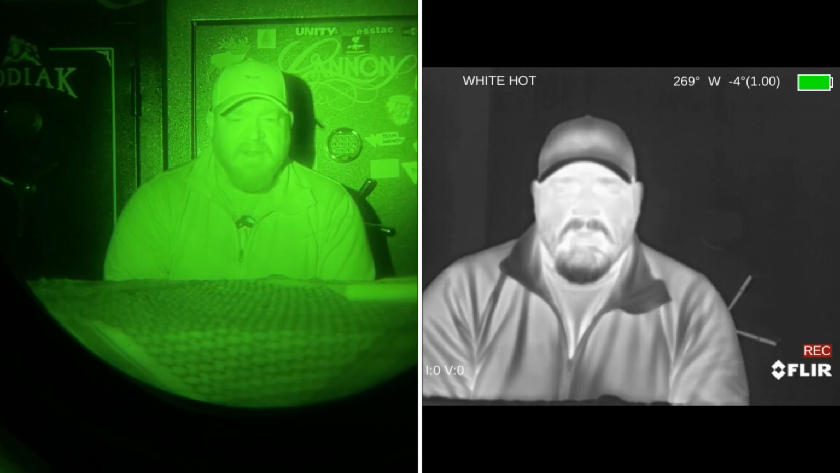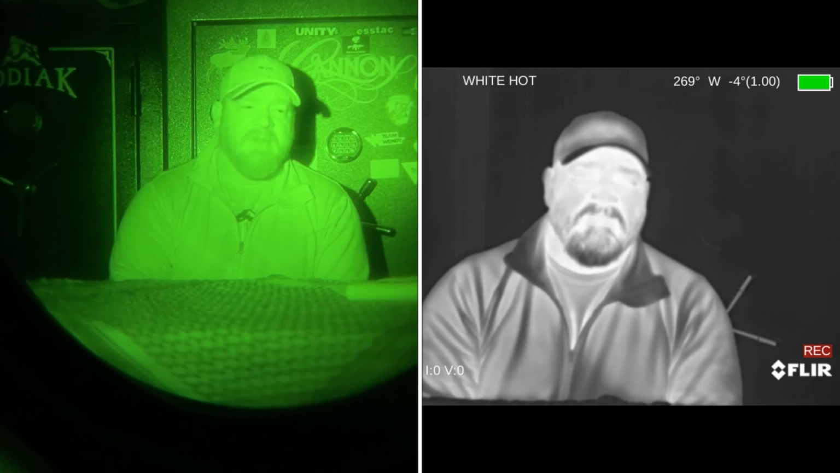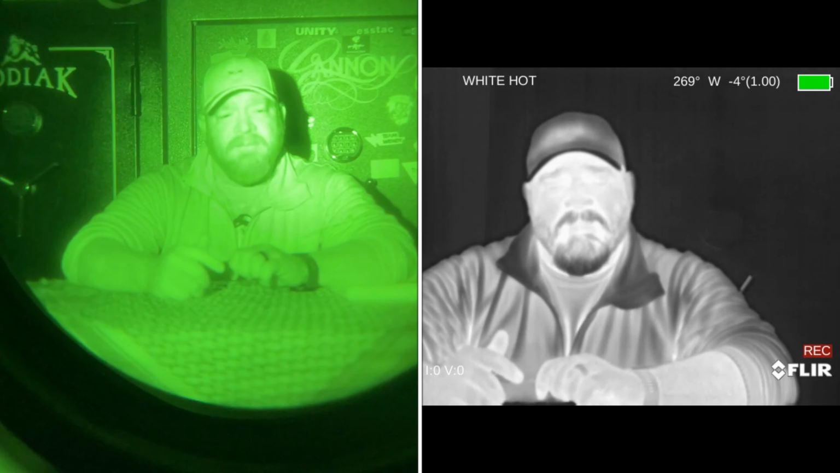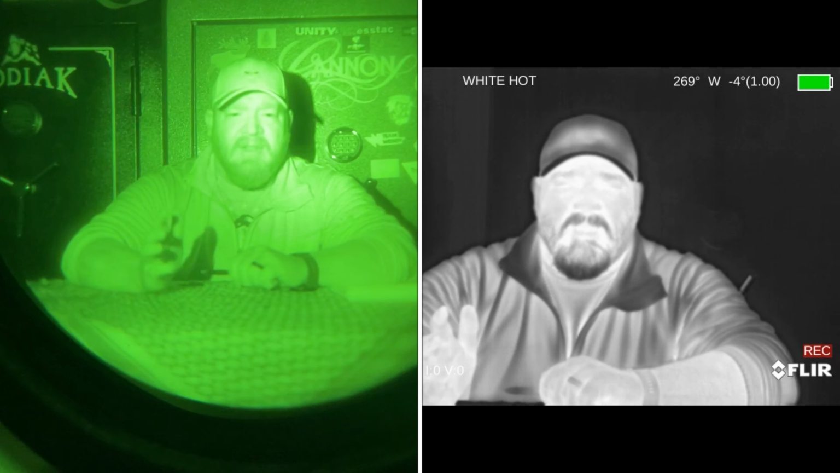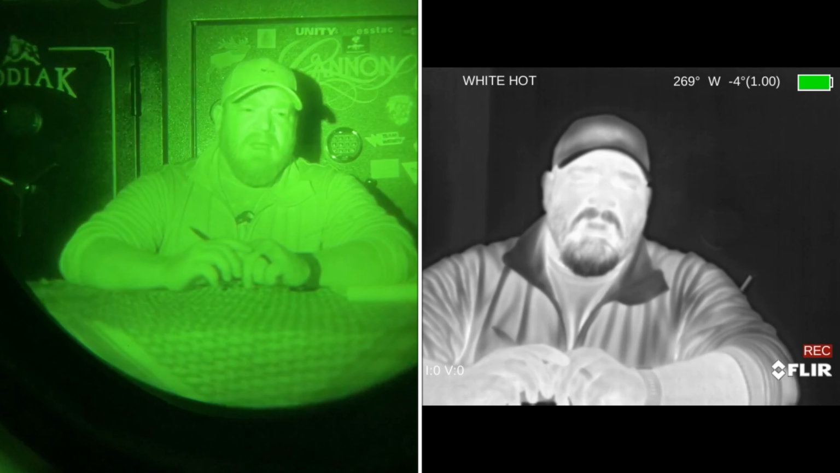The FLIR Breach, it is nice. It has quite a few different features to it. I believe it has 6 different modes. It's going to have the white hot, black hot, rainbow, ironbow, sepia, arctic, and then outdoor alert. Outdoor alert is typically what I use.